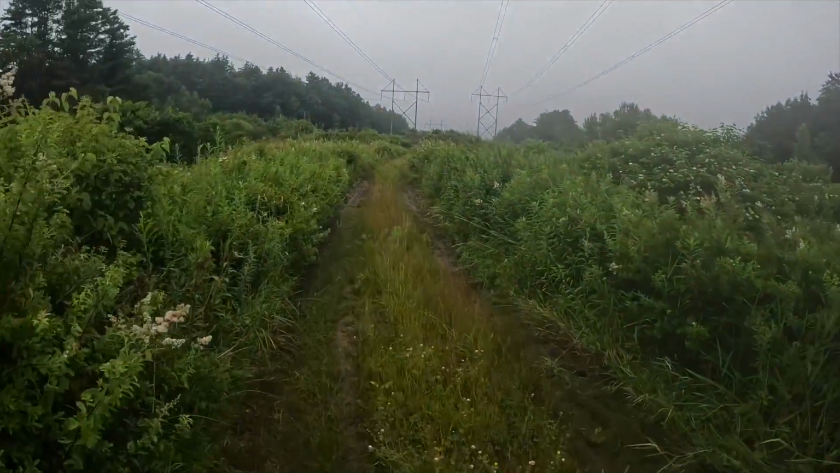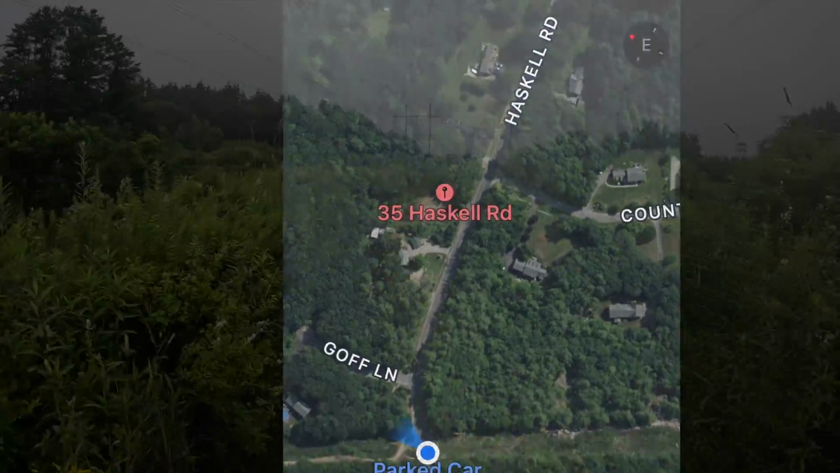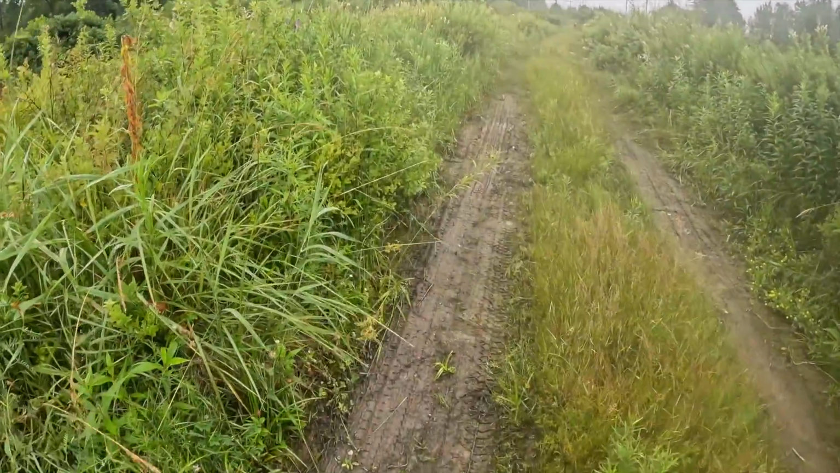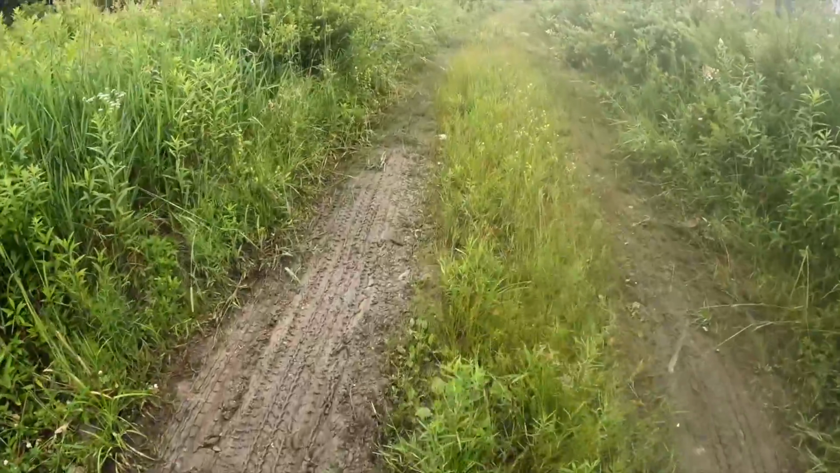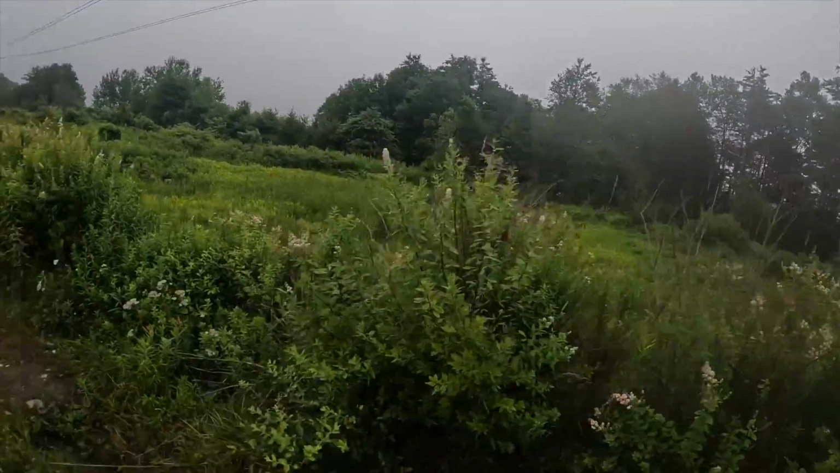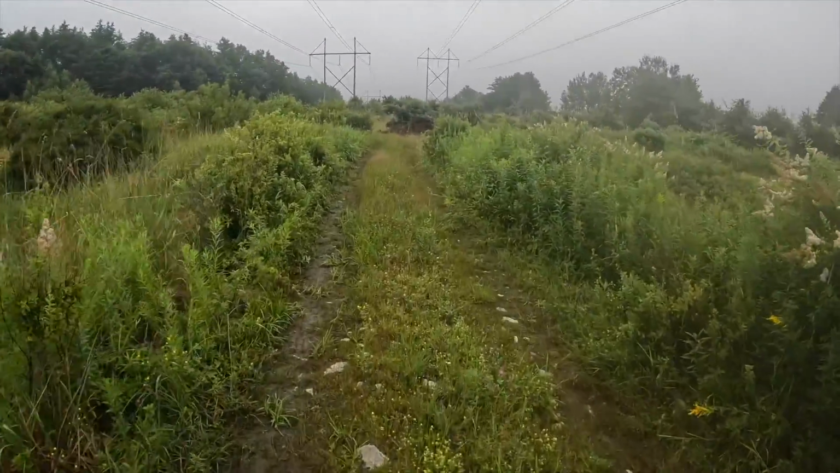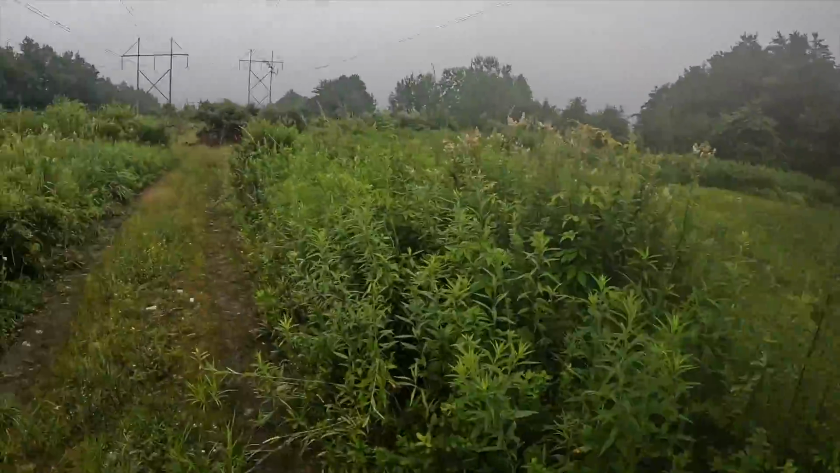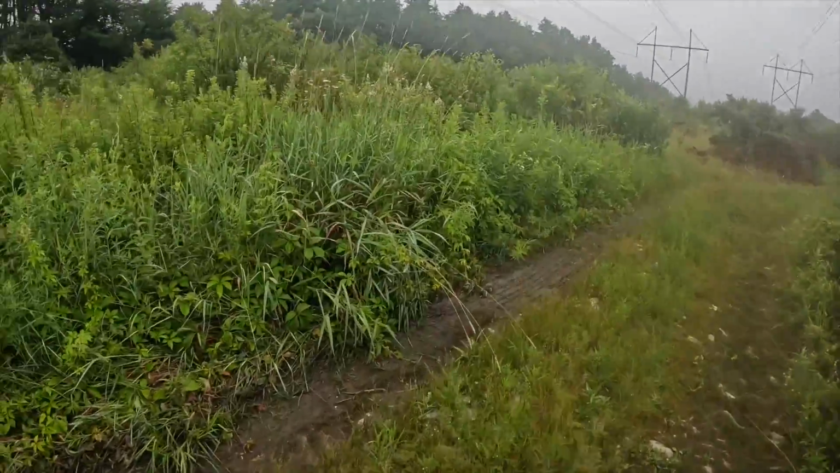So the dog was found off Haskell Road at the corner of Gray, and it looks like people have been out here with their trucks. So I'm sure that they've been searching out here, or at least people have been driving back here. You have a home over there. But the reason why I'm in here is because the dog is at the end of this run, all the way up the power lines at that back corner. And so I just want to double check. Got new tracks through the whole thing.